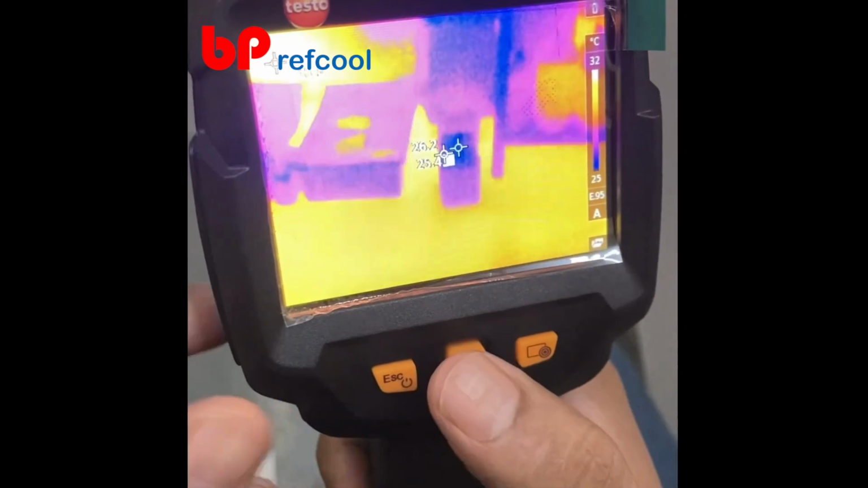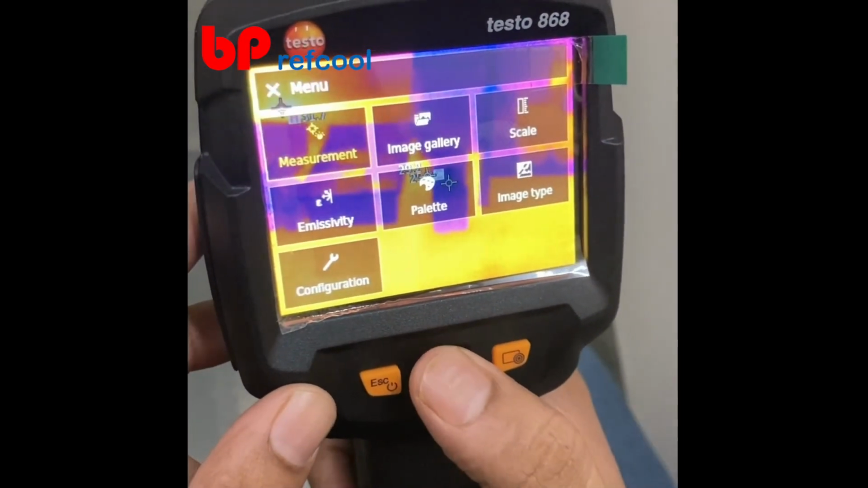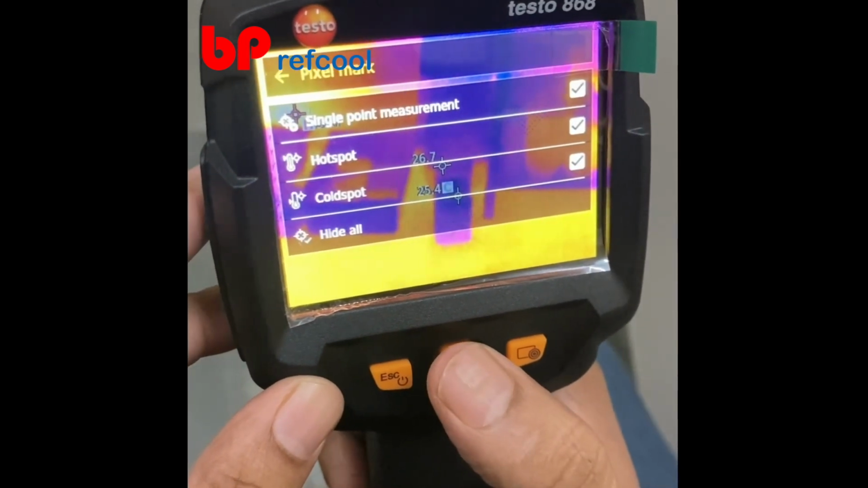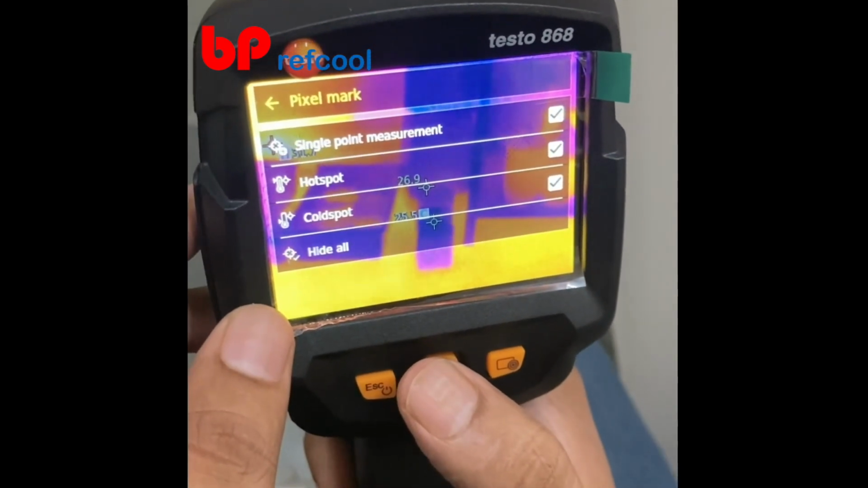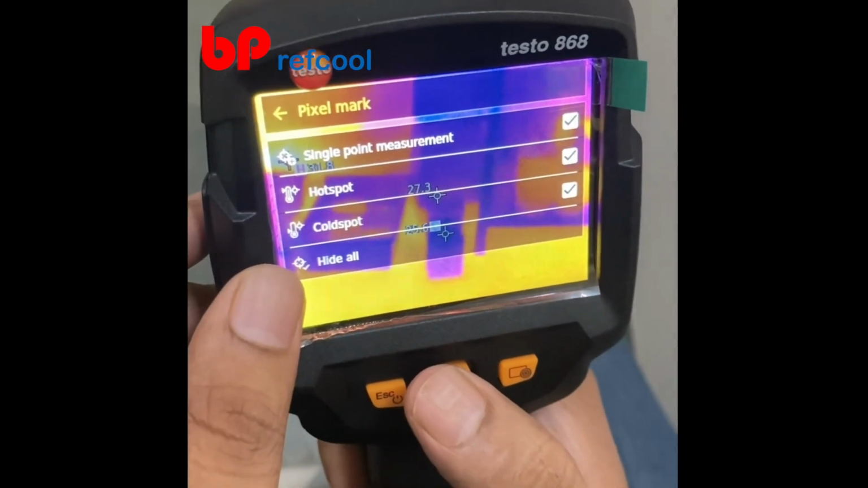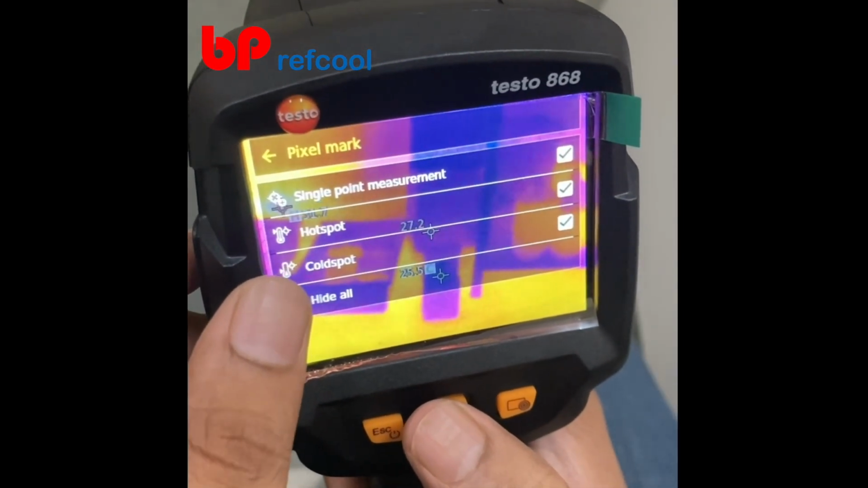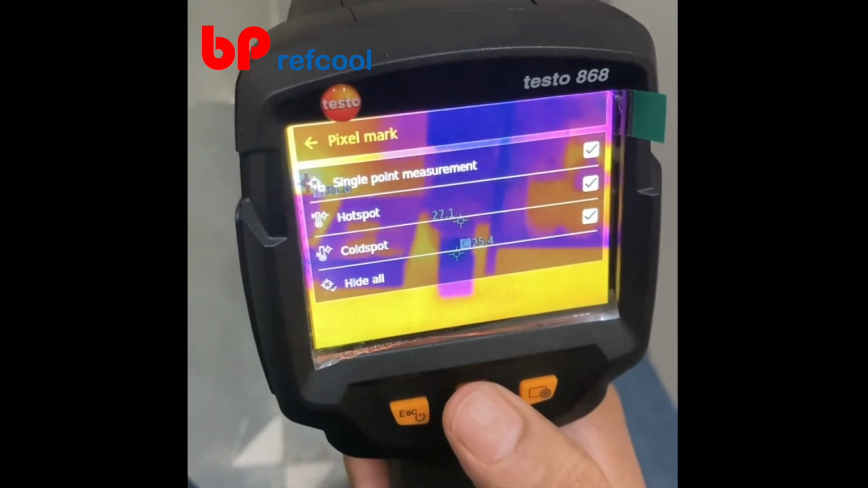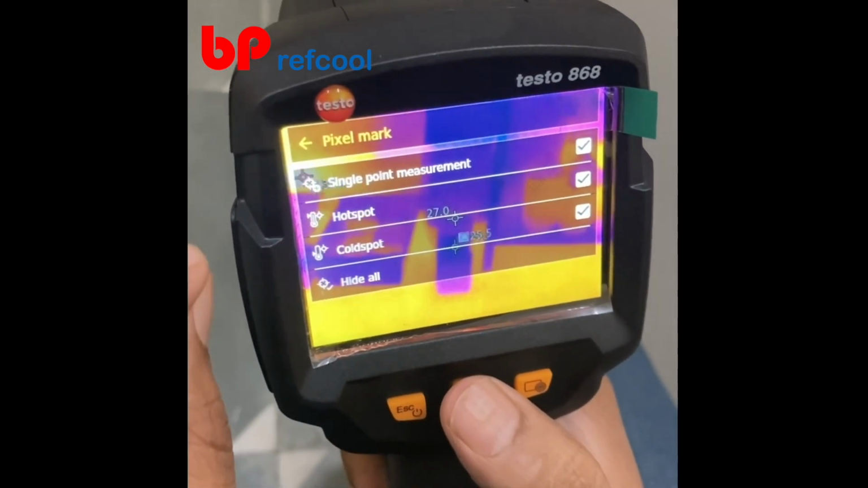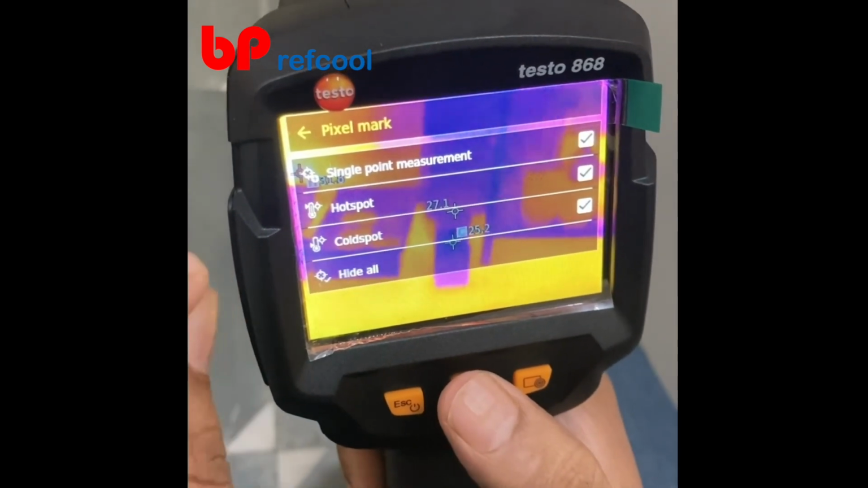So we'll now look at the menu options. We have measurement. In this you have the pixel mark. You can select all the 3 marks: single point measurement, your hot spot and the cold spot. It will show all the default marker temperature, the hottest temperature on the screen and the coldest temperature on the